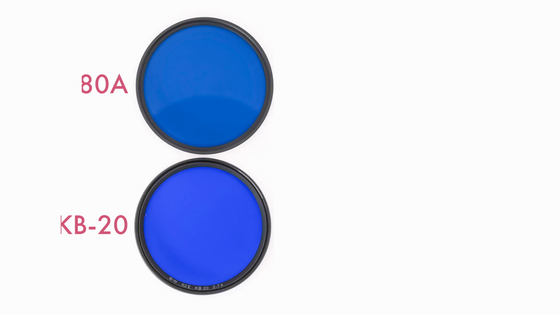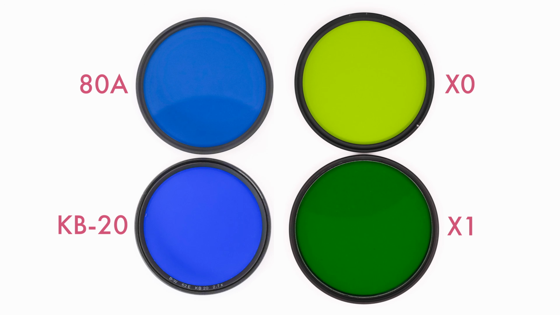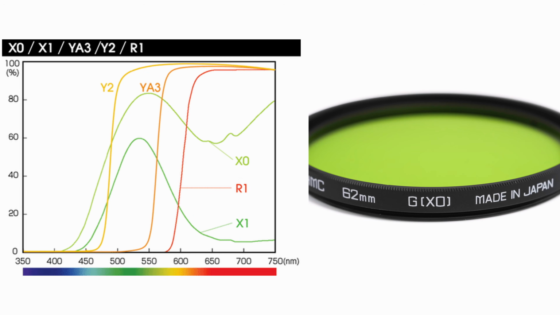For my images, I'm using both the 80A and KB20 filters simultaneously. In addition to these filters, I've added either an X0 or X1 filter. These filters were used in black and white film portraits. The X0, or yellow-green filter, blocks blue hues, passes green hues, and depresses red hues while passing infrared light.